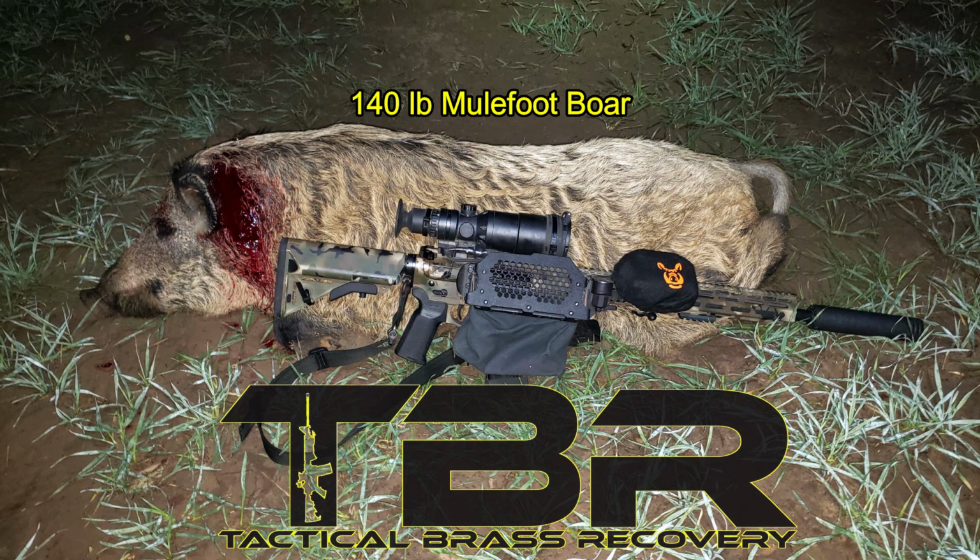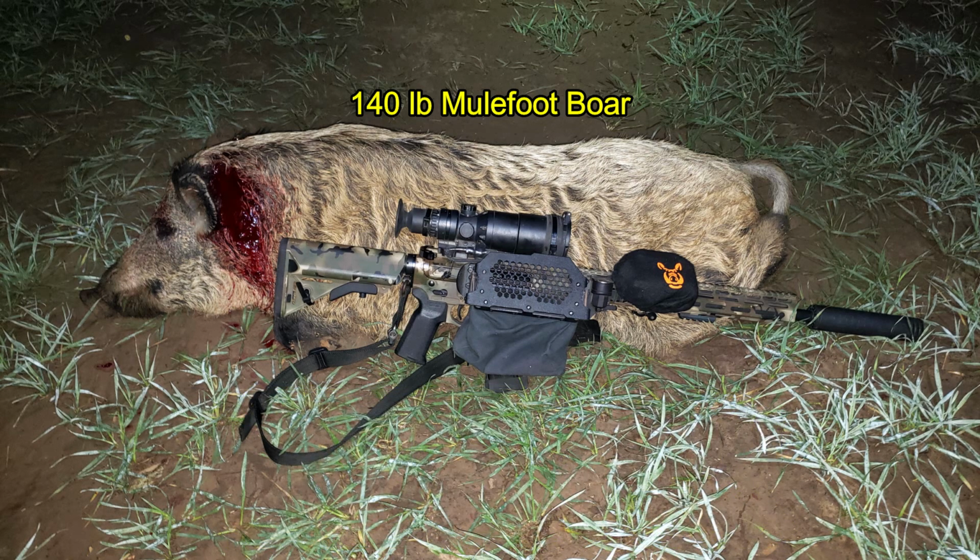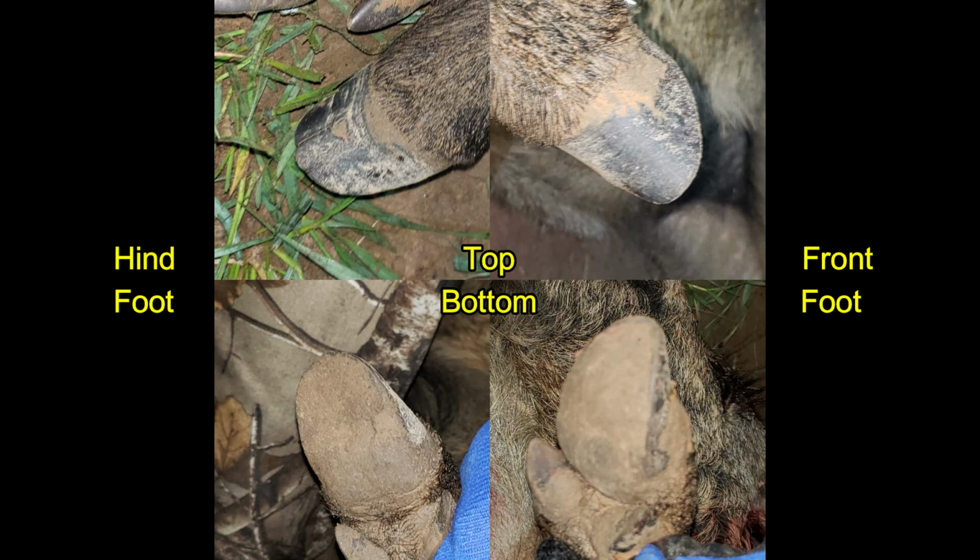Brass catcher by Tactical Brass Recovery. As you can see, the hooves are not cloven, as is typical of hogs.